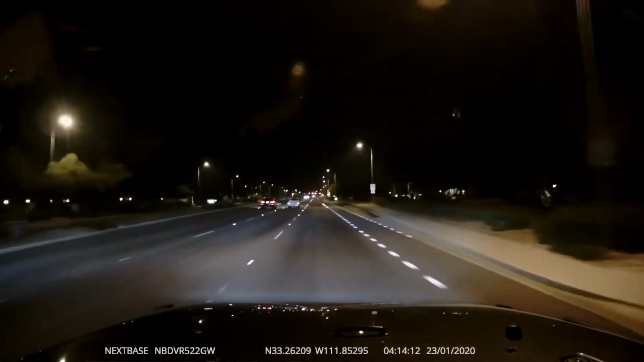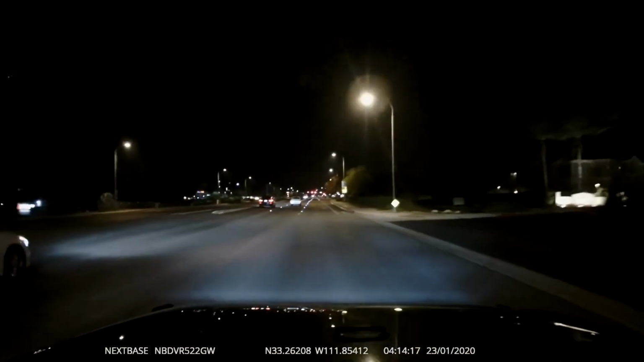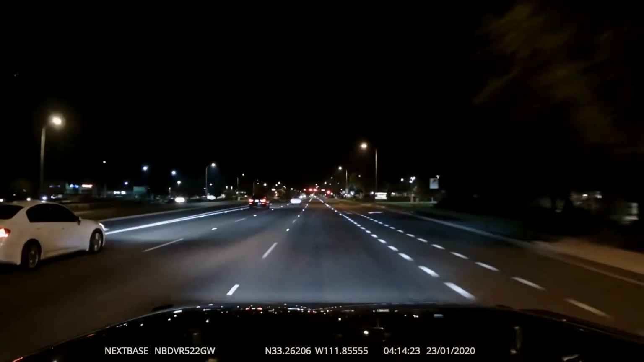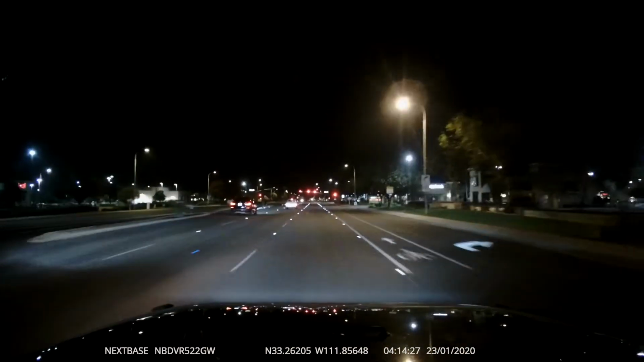It's about 5 o'clock in the morning outside of Phoenix here, and it is dark out. The sun has not started coming up yet, and the reason why I'm filming in the dark is because I've had a few inquiries about the effectiveness of the Nextbase camera in low light conditions.